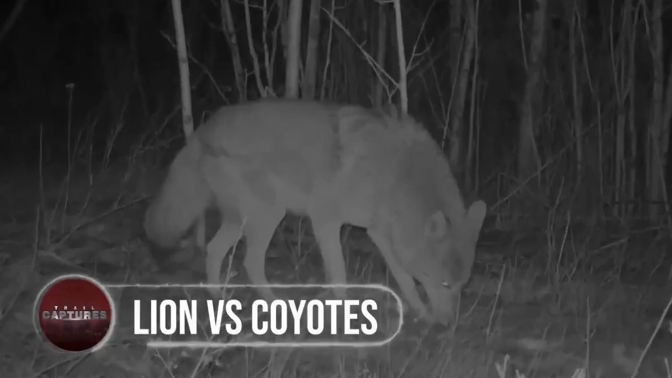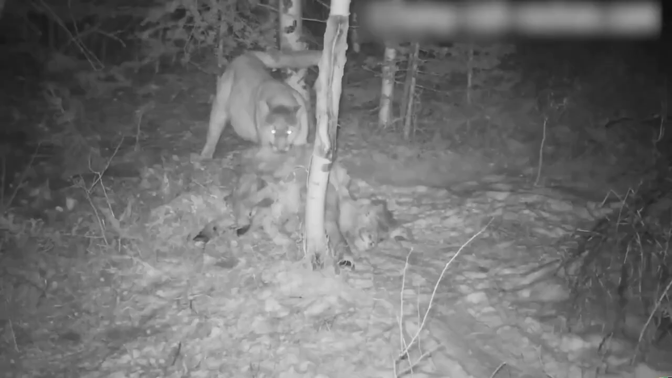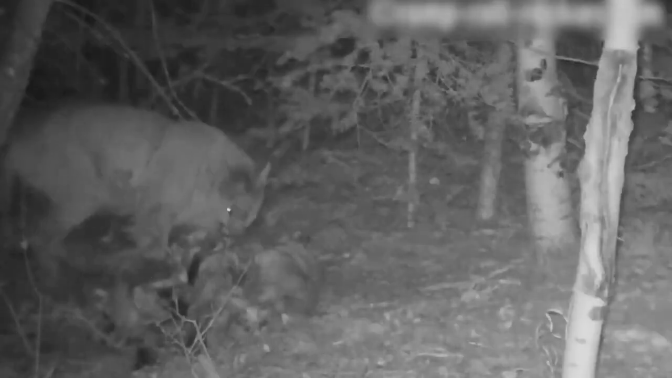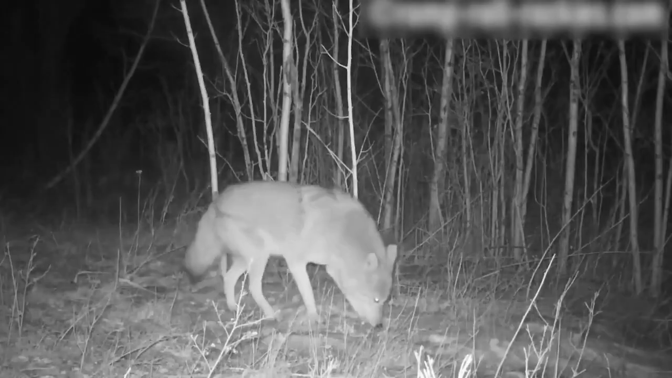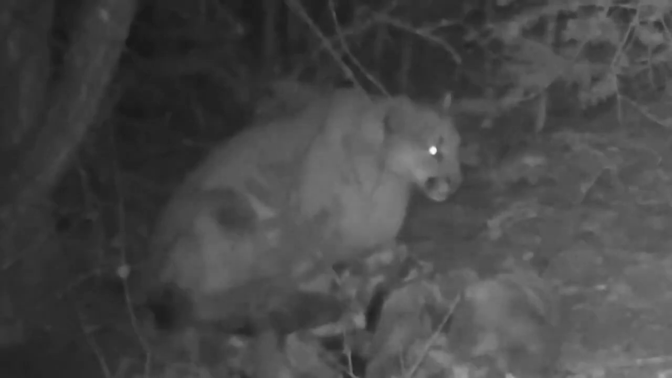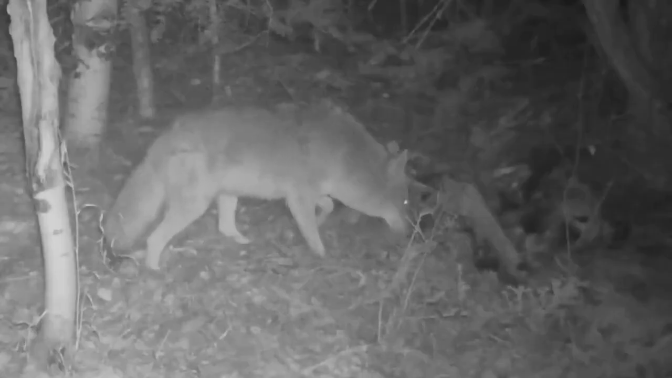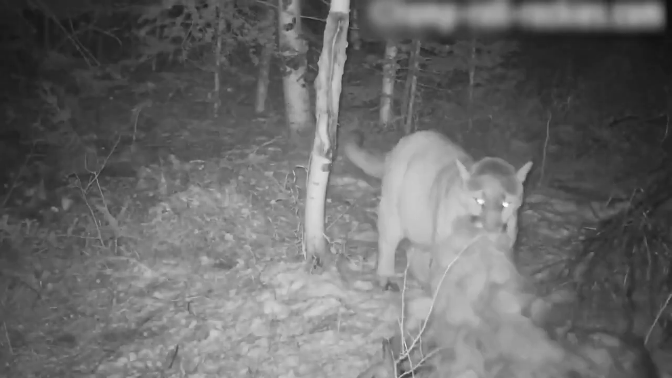Lion versus coyotes. Watch out for this fantastic video from Mississippi. What's happening is that an elk has been murdered, and a pack of coyotes and this lone mountain lion are fighting over the carcass. While the coyote circles, the cat is in charge of the kill. The pack is alerted by the lion's loud hiss.